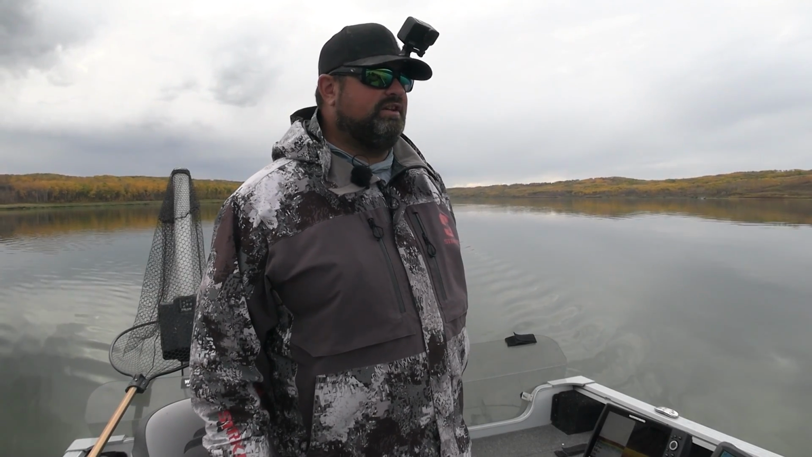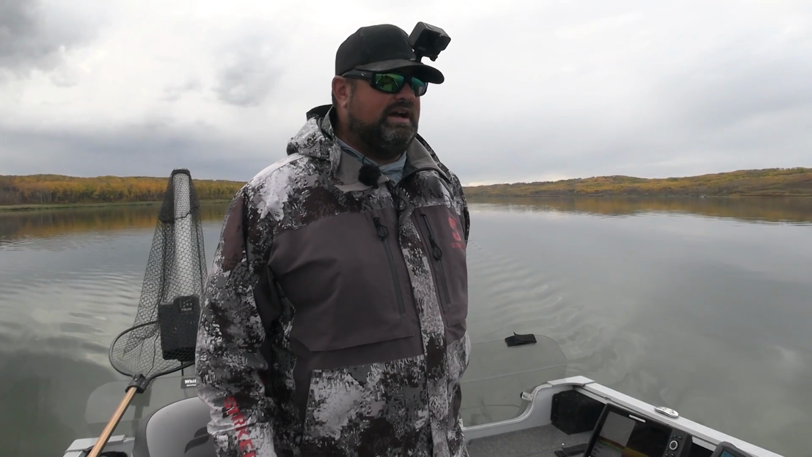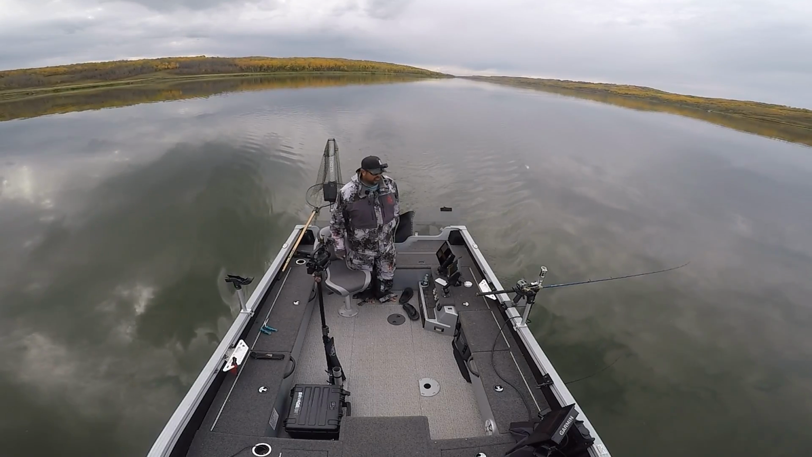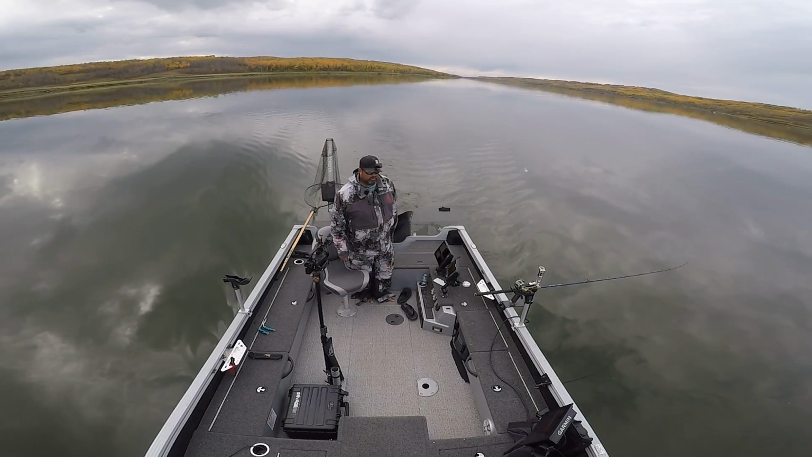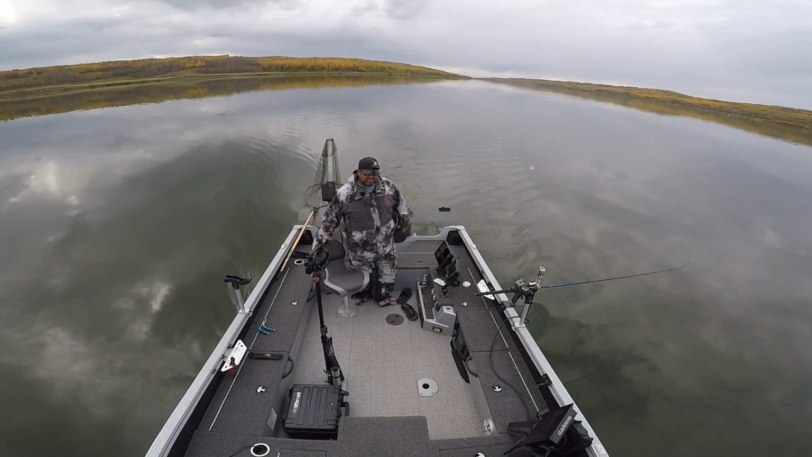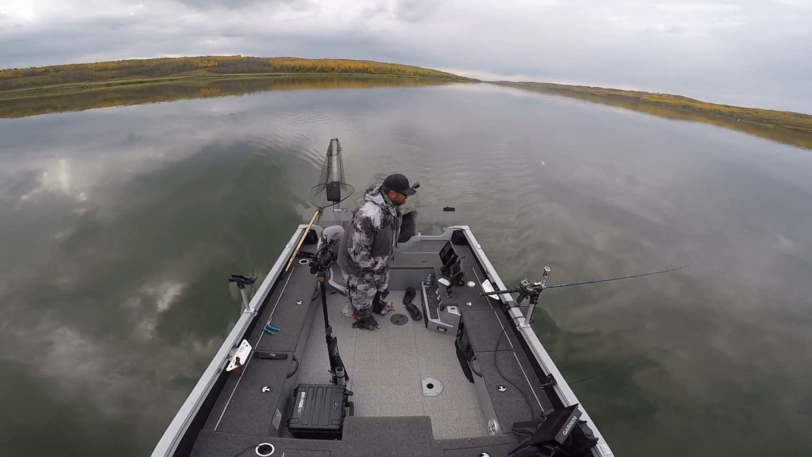There's a couple of spots I found in the last couple of years of cranking where I've gone back and rip jigged them or fished them with a jig in a minute and done it really well. So good. Just relaxing. I'm so relaxed.